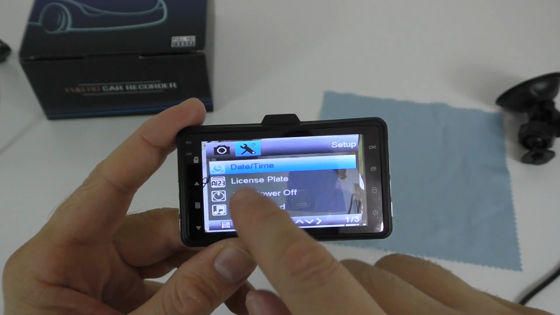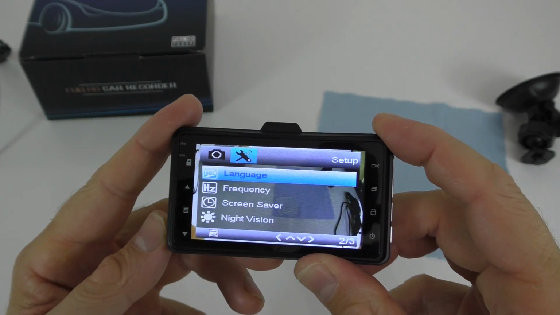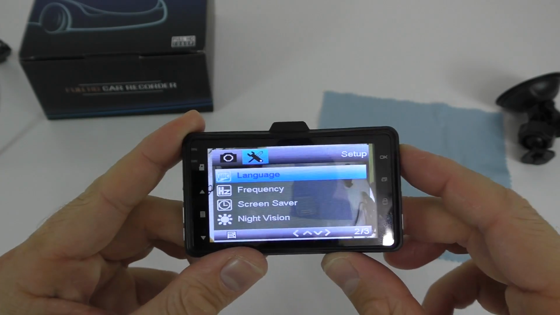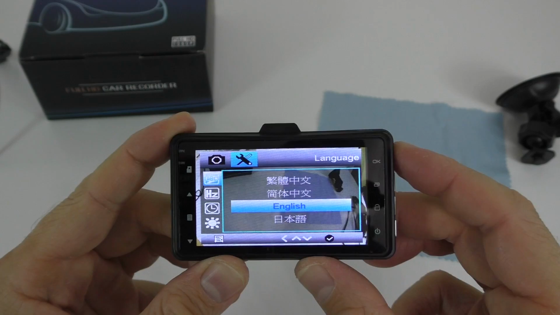And again we have other settings here, the beeping sound, so if you want to turn off that beeping sound for example. And the most exciting thing is the night vision. But before I go to night vision, let me show you the languages that are available. So we have a couple of languages available, not that many, and obviously I'm using English.